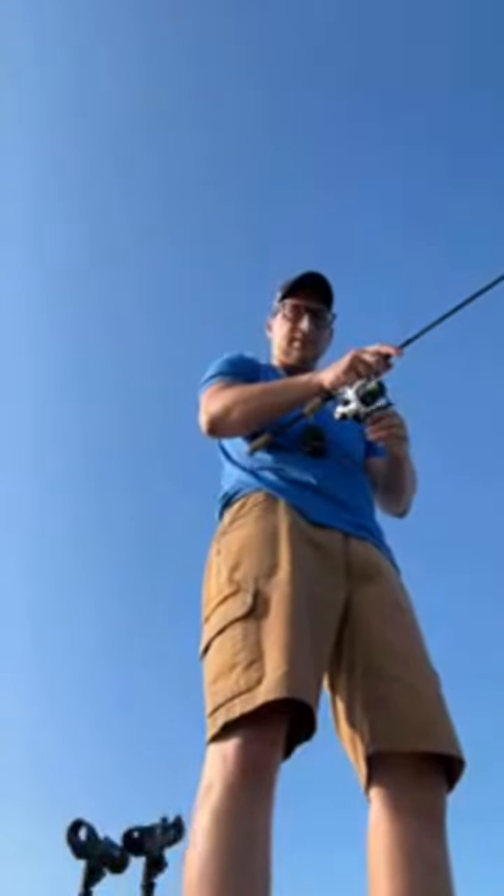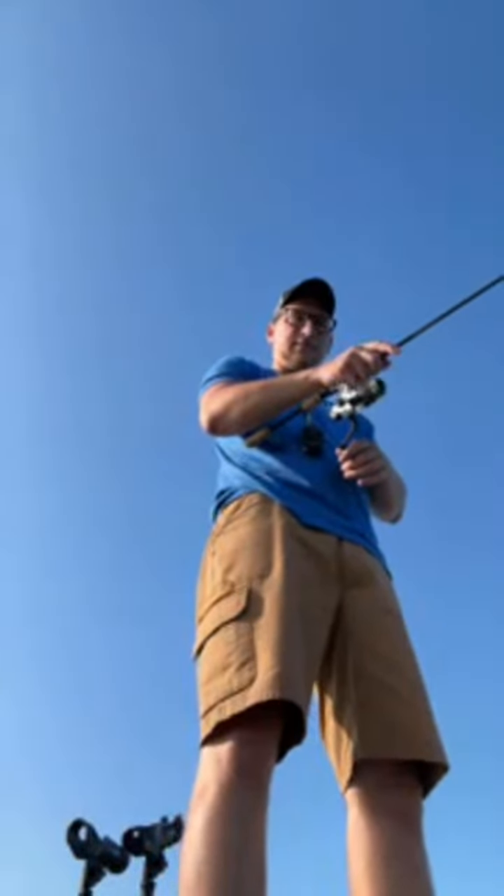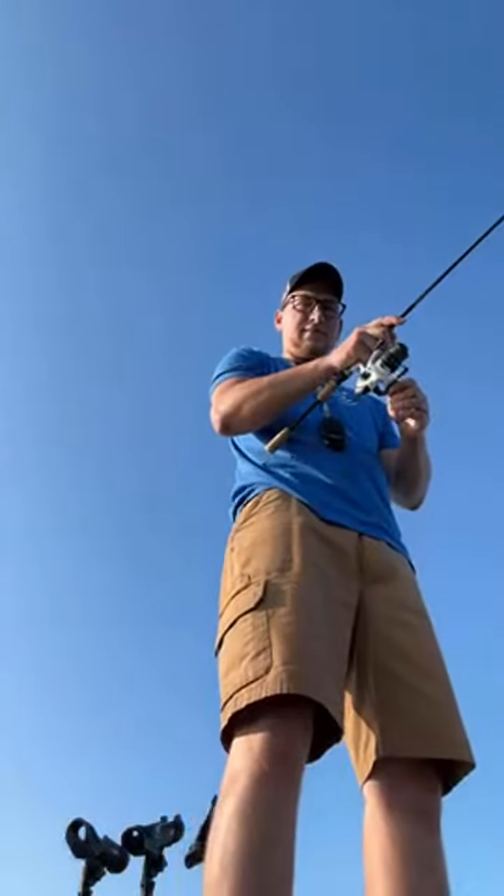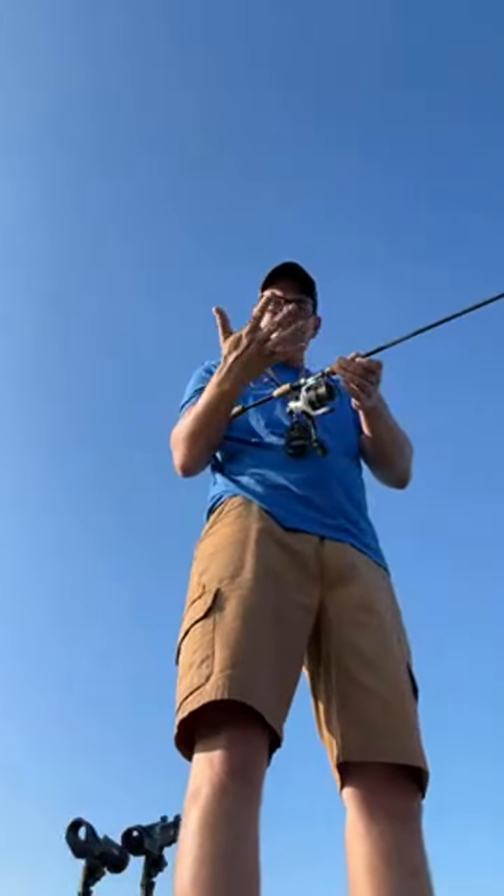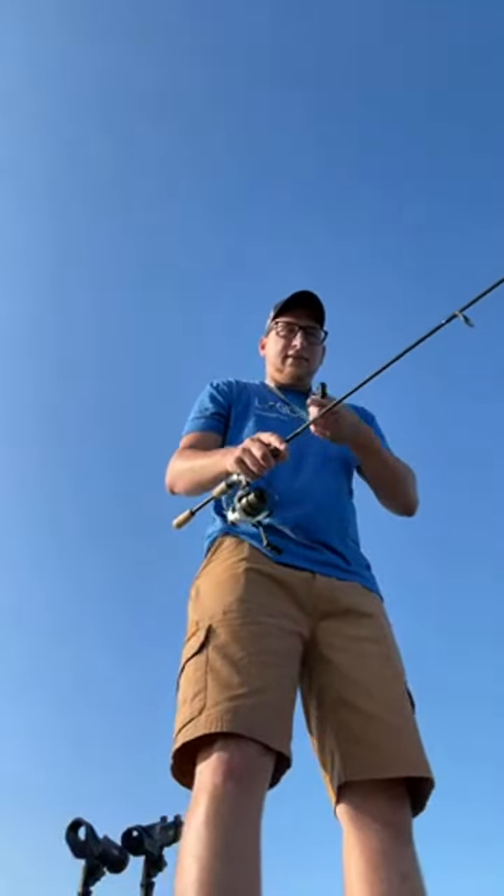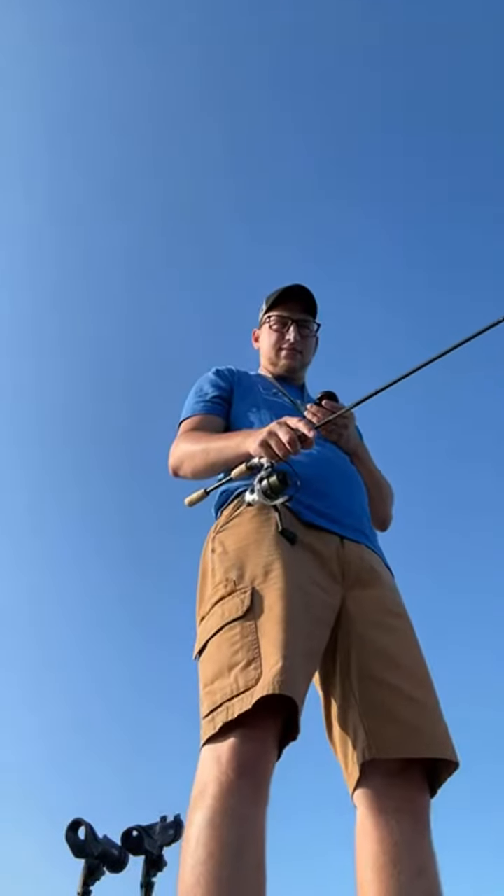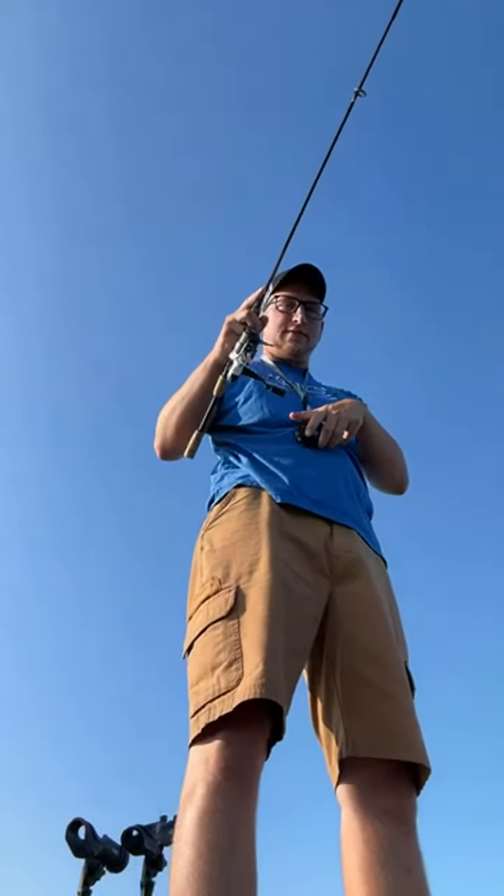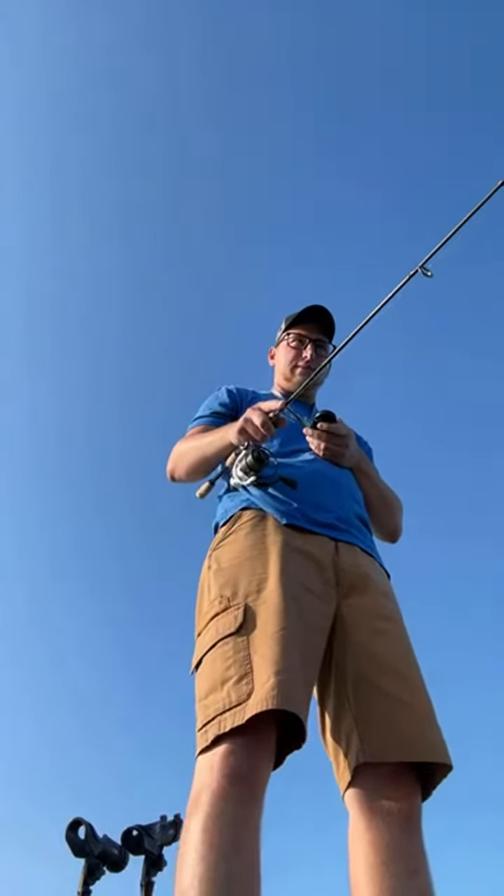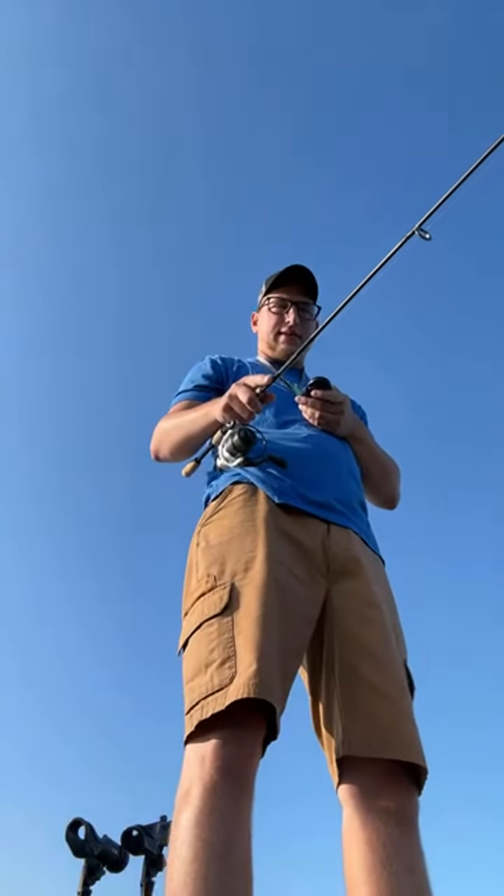Two of them looking at it. Man, that fish got me in the hand good. He hit it right under the boat. Wasn't even jigging either, just sitting there. It's not paying attention.